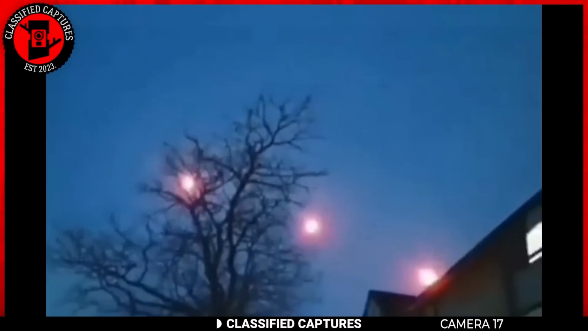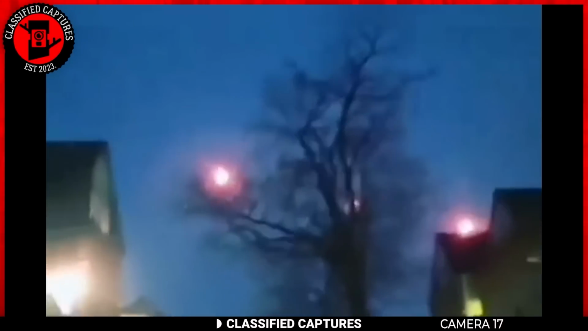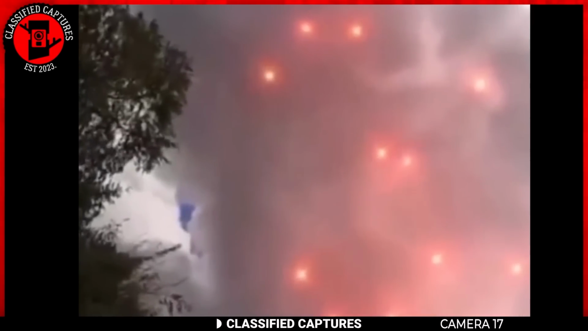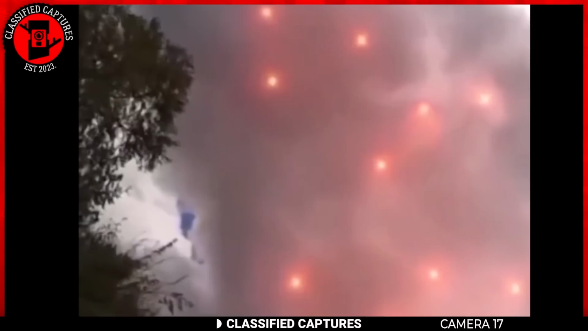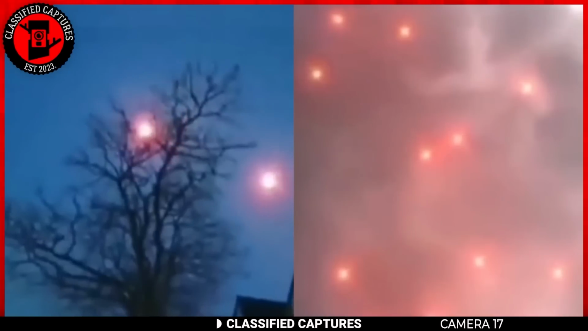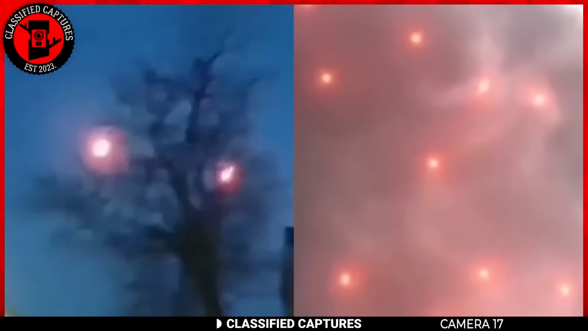Witnesses described them as eerily beautiful and otherworldly. I know that sounds conflicting, but that's the same vibe I get watching them. The reappearance of these orbs in different locations years apart raises many questions. There's some form of advanced technology, a natural phenomenon we don't yet understand, or perhaps something even more extraordinary. I have my thoughts, but share yours on the subject.